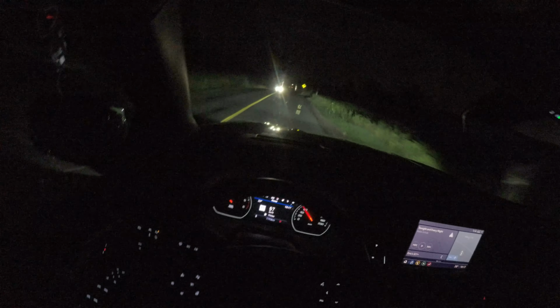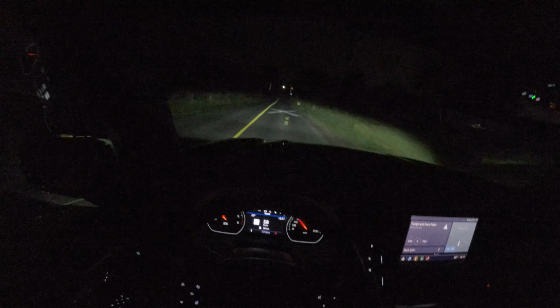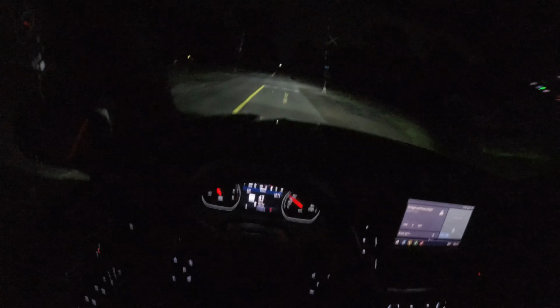Oops, I was a little distracted by something jumping across the bushes there. Pardon that. Okay, we got cars in front of us now. We'll test the high beams in a bit, no worries.